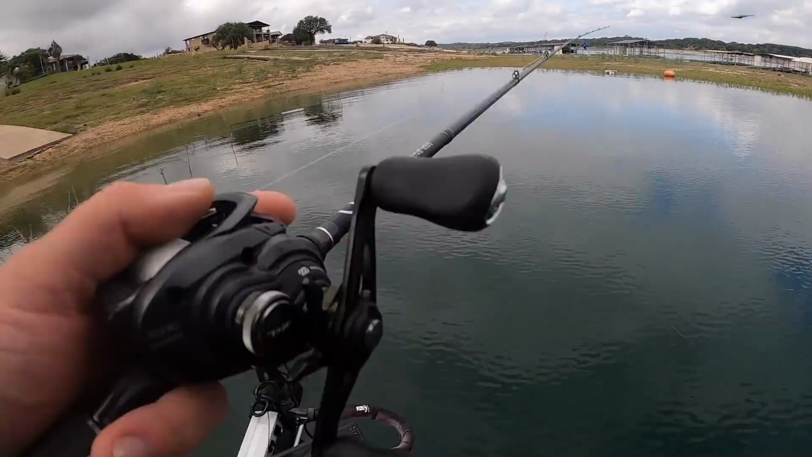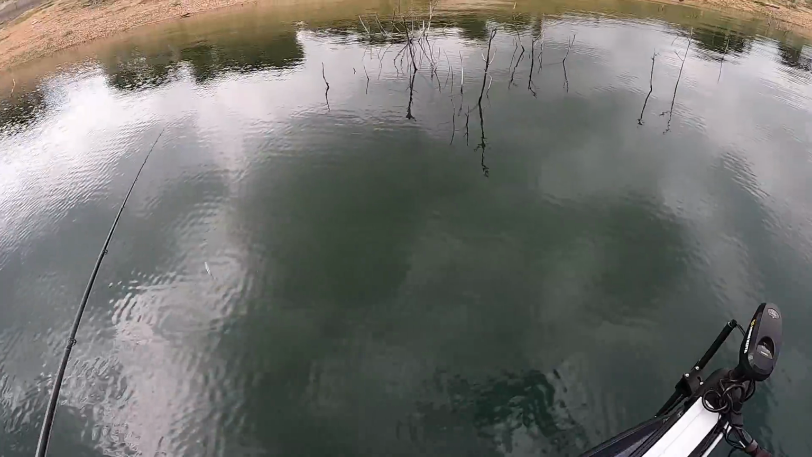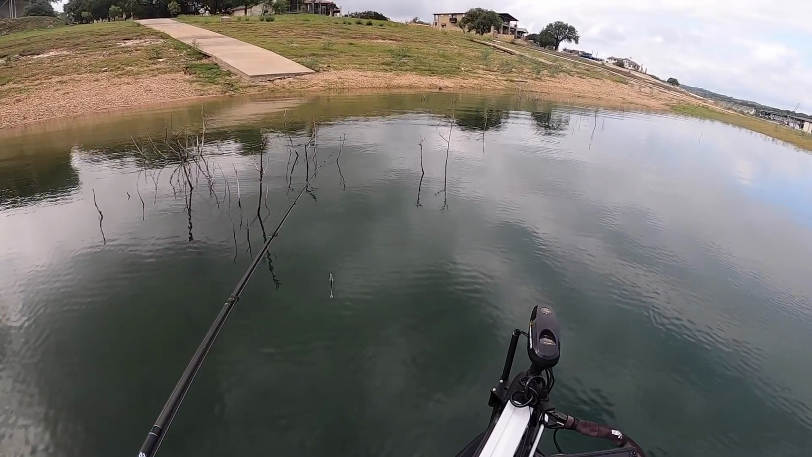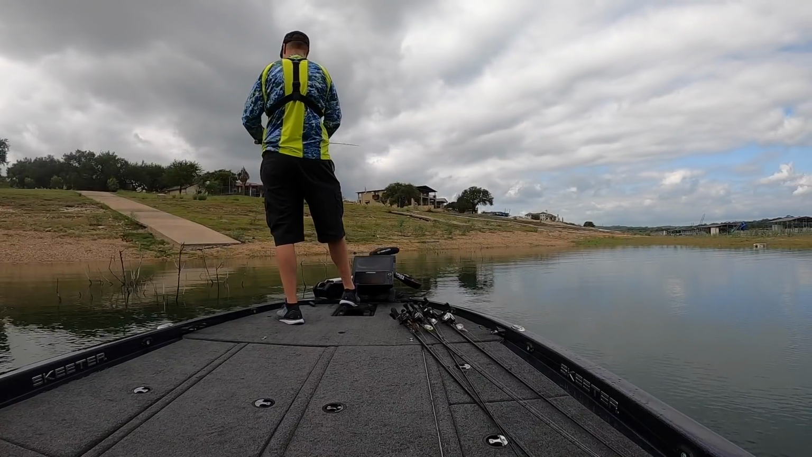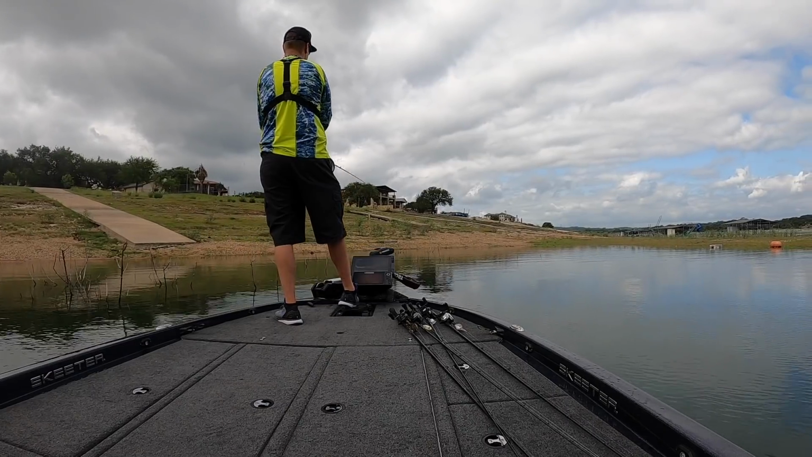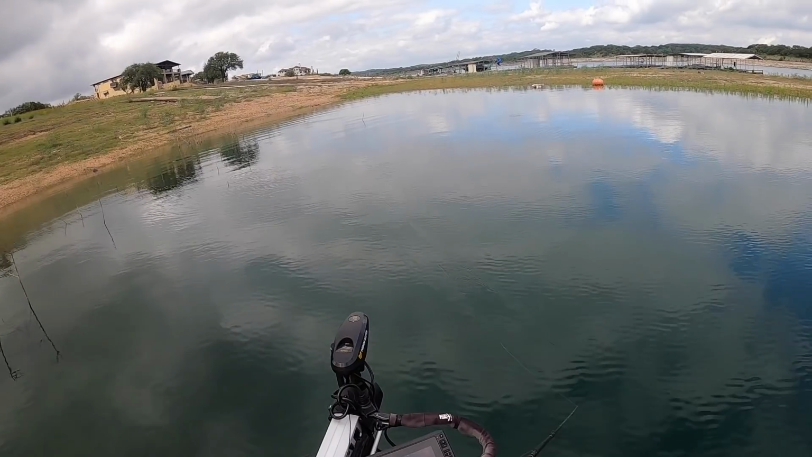Dang, look at how clear it is now that the wind has calmed down. Looks like there might be a bed right there too. Super clear, shallow water. That's where I'm pulling these fish from. I did not even realize how shallow it was around these trees, but there were some nice fish just sitting up here. And that's probably 5-6 foot of water max.